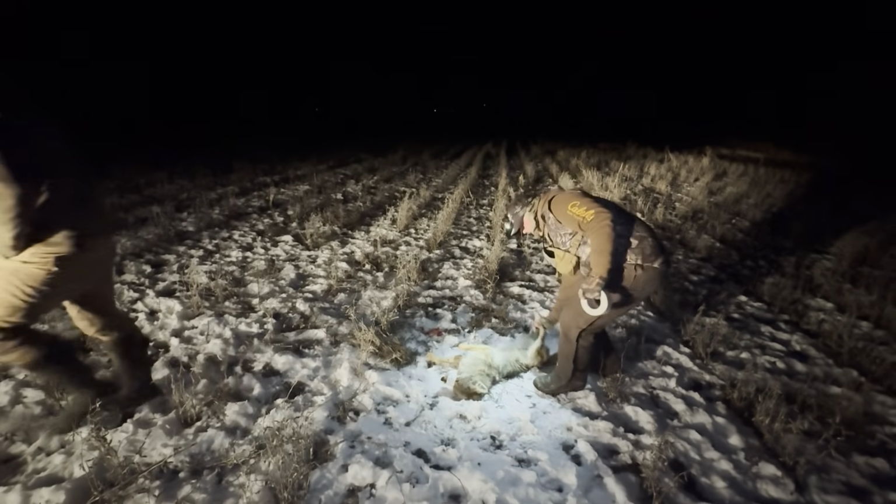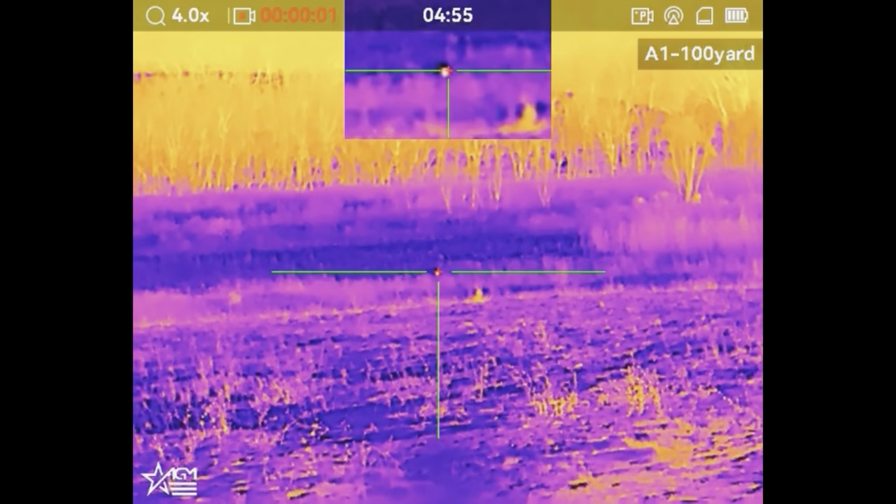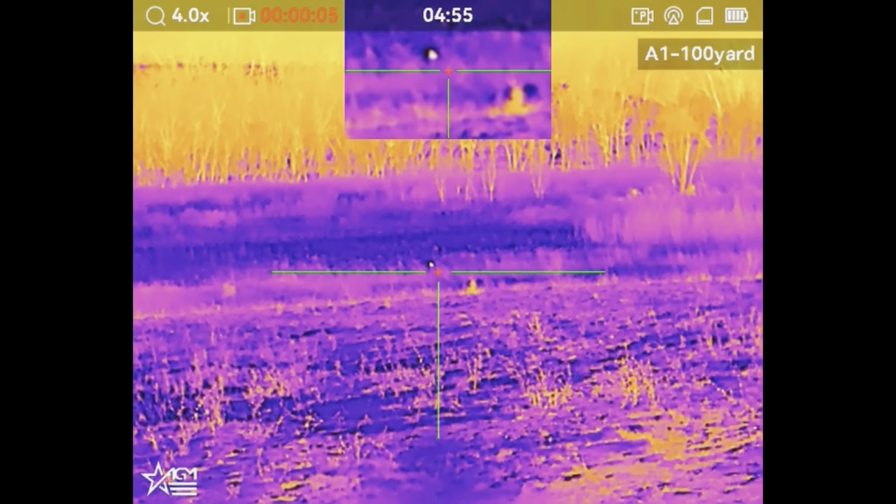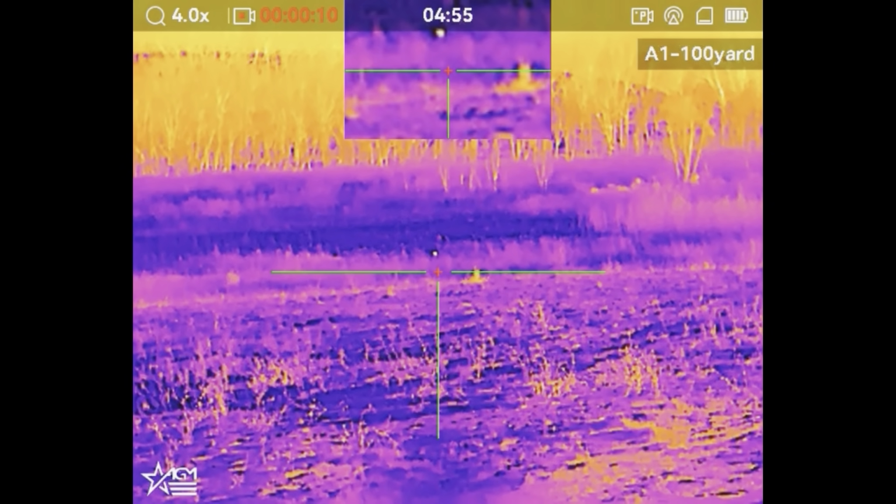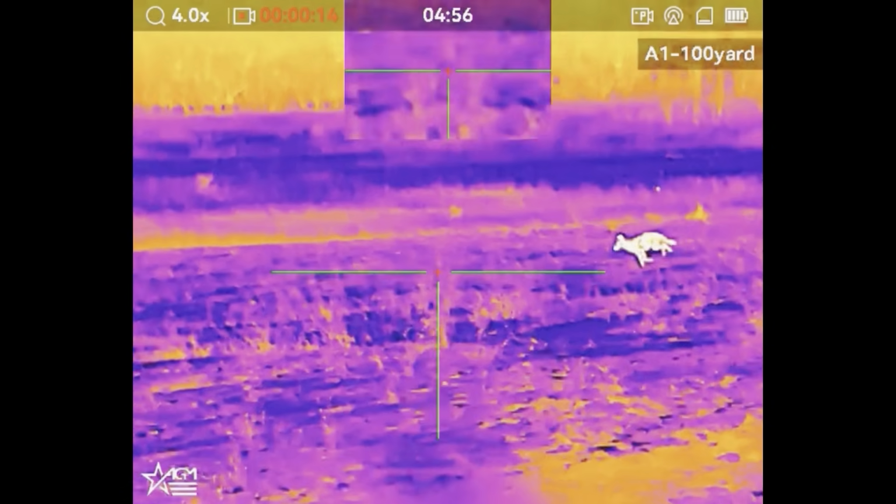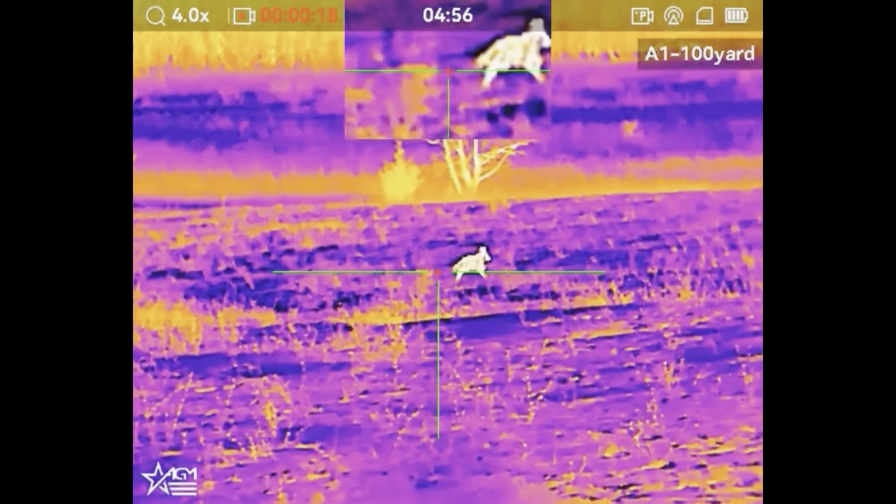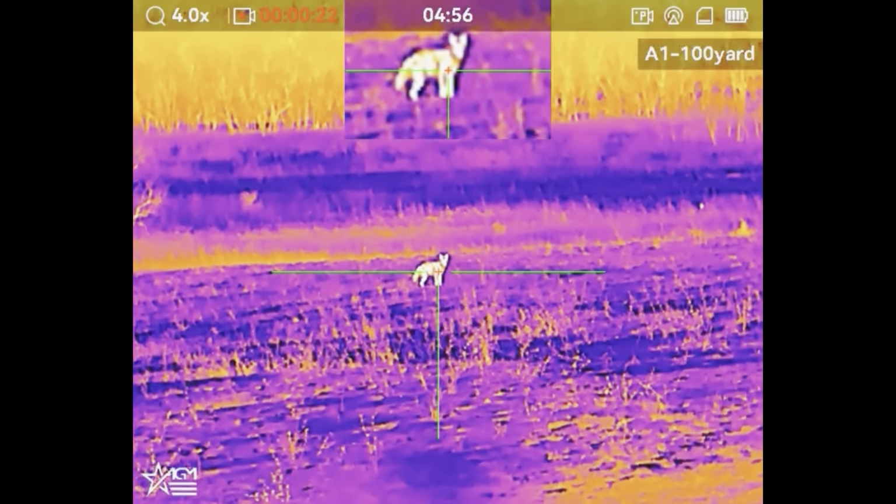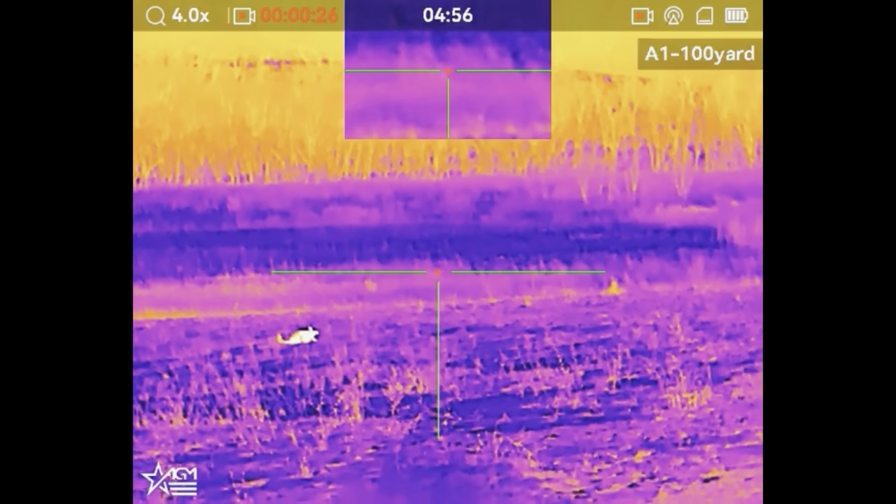So 2 sets later, this is one of our longer sets of the night. We were about 14 minutes into this when this head pops up out of this wetlands grass. And while I was checking it out, all of a sudden you'll see what happens here. That other one was one too.